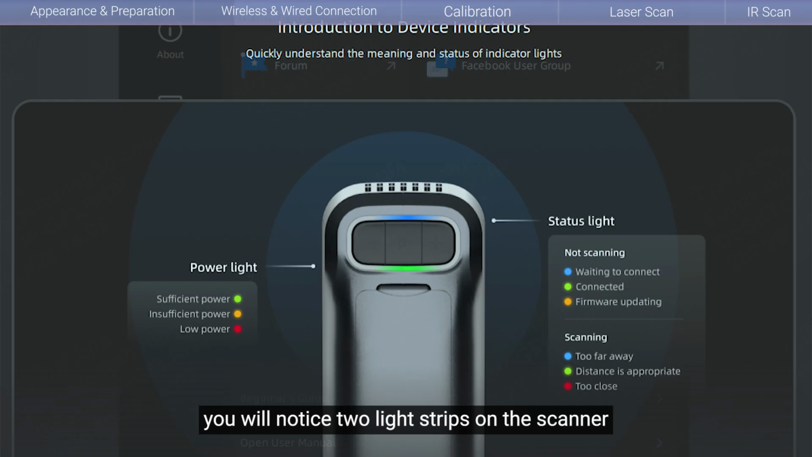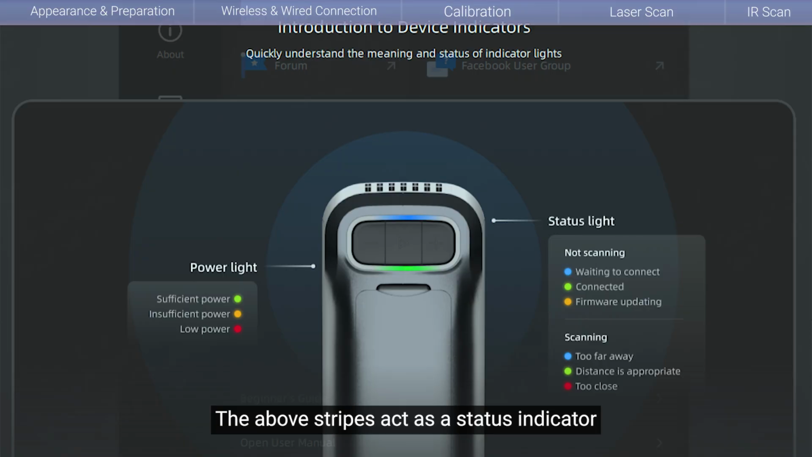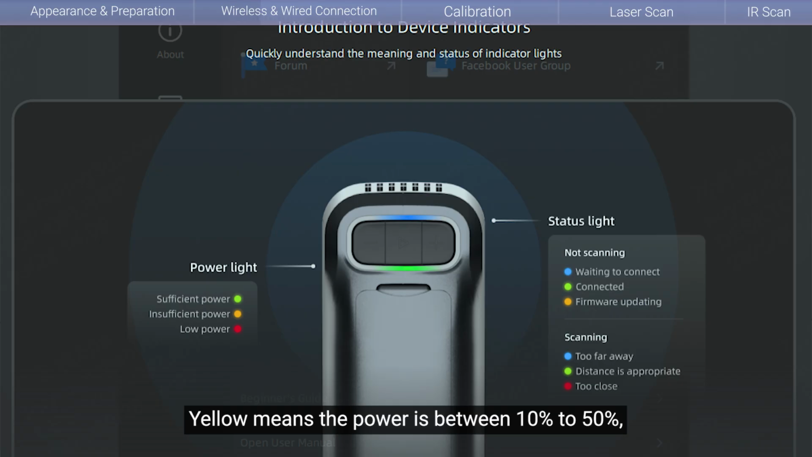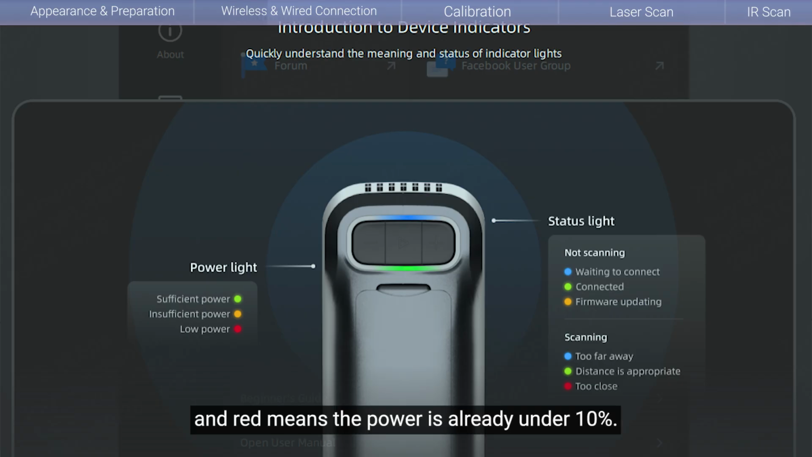You will notice two light stripes on the scanner. The above stripe acts as status indicator. When connecting and scanning, the lower stripe indicates the current power condition. Green means the power is over 50%. Yellow means the power is between 10% to 50%. And red means the power is already under 10%.